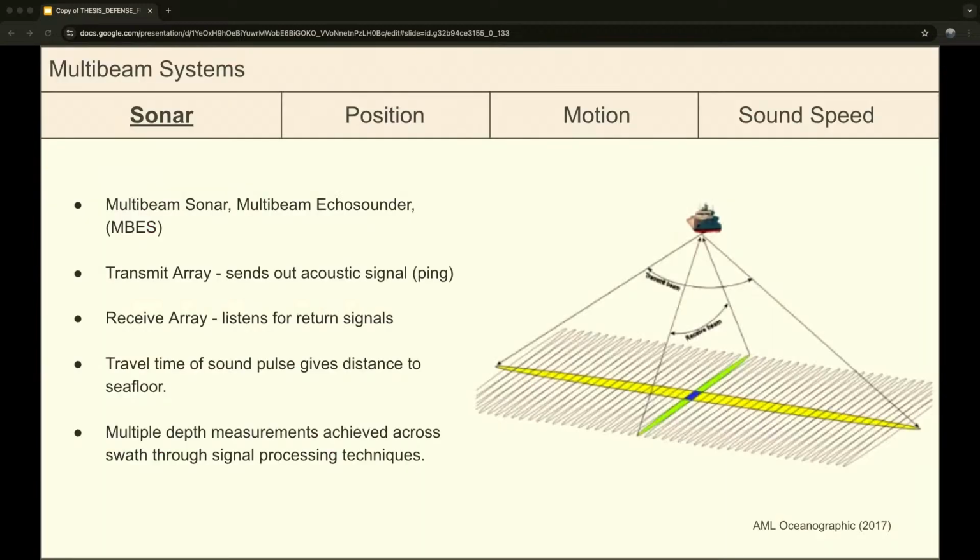Okay, so the first thing you need for this kind of system is a multibeam sonar, also called the multibeam echo sounder, or MBES for short. And that actually collects the depth measurements.